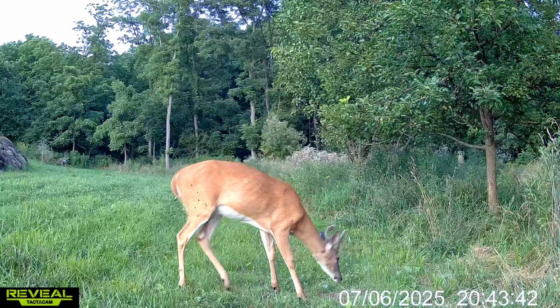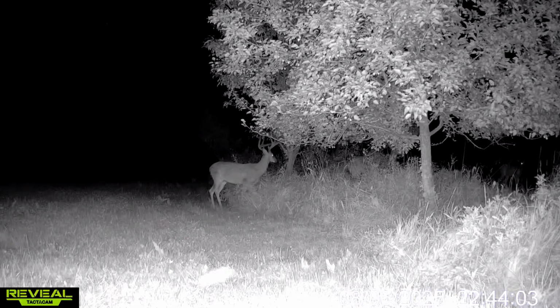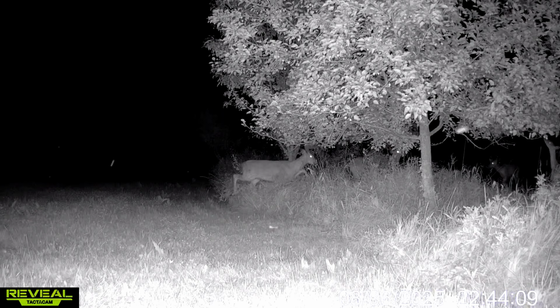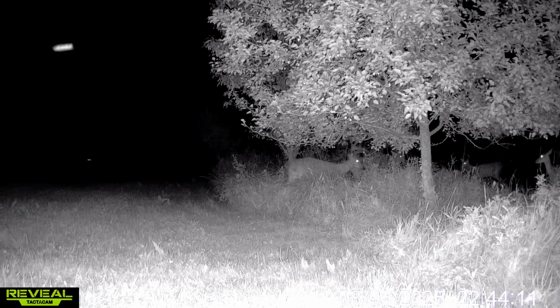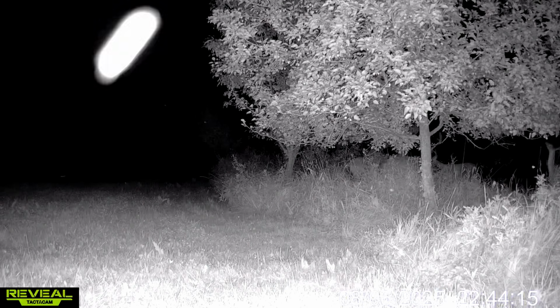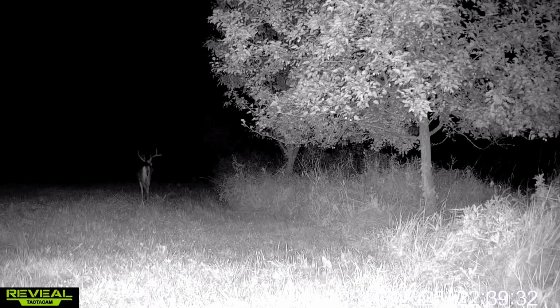Another positive for me was the camera's ease of use. I think Tactacam pretty well has it perfected as far as activating your cameras, adding them to your app, getting photos and videos sent directly to your smartphone, being able to adjust the settings through the app. All of those features and functions work very well for me. I really like Tactacam's app and how it works and the ease of use with this camera.